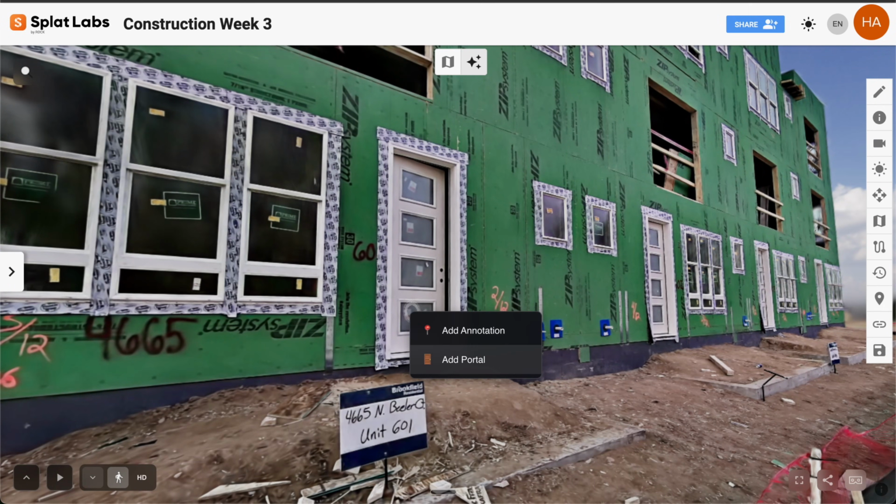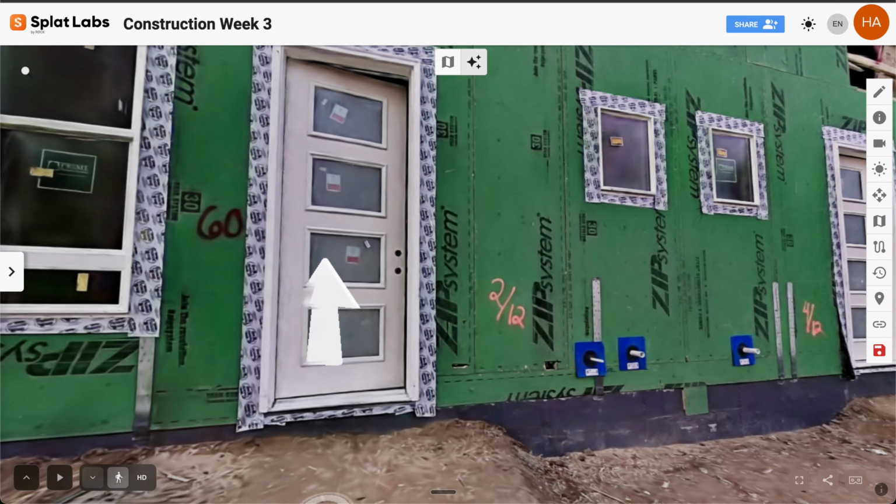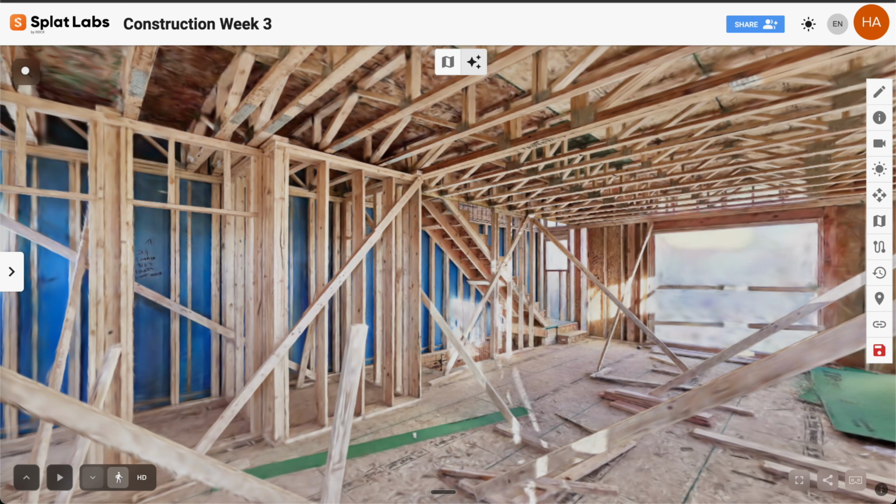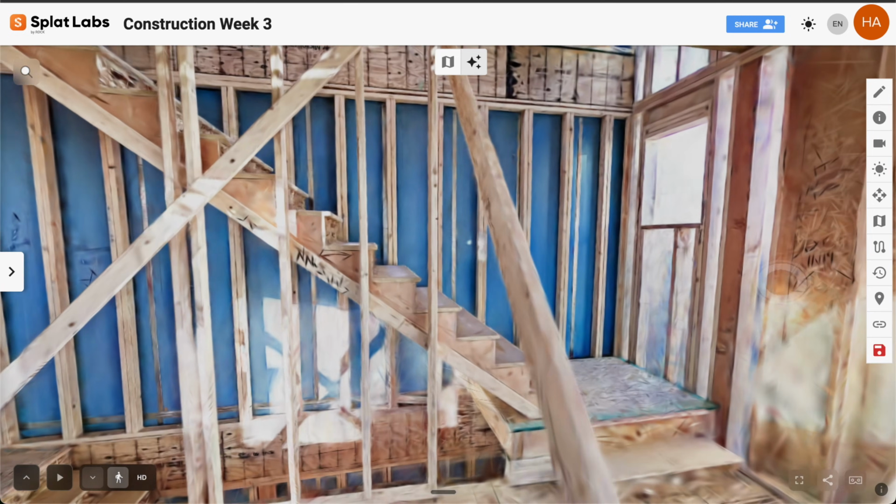Now, if you have multiple scans, say room by room, or maybe exterior and interior, or even possibly multiple floors of a building, you can connect them together through portals, enabling you to walk directly from one splat to the next splat in one seamless navigable experience.